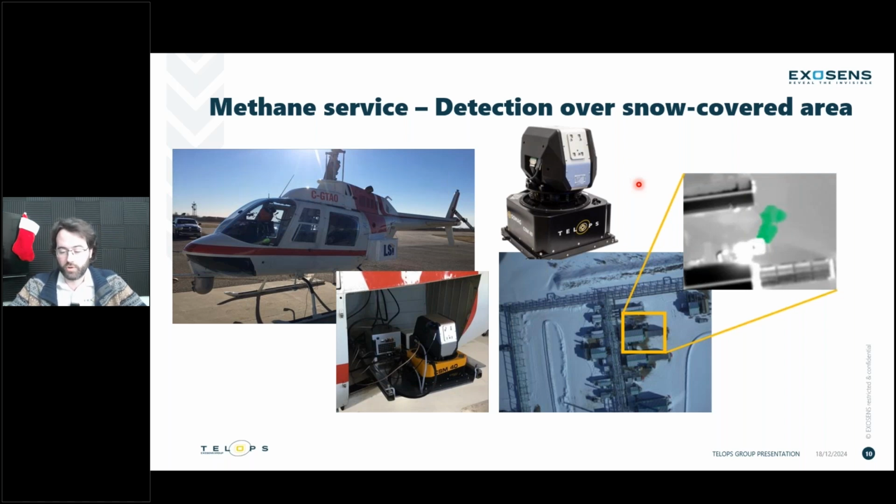And that's something that's great with the long wave system. As long as you have that thermal contrast that I mentioned before between your gas and your background, you'll be able to do some great detection. Compared to other systems that can have a harder time when you're not on perfectly level, flat ground, which is a darker, warmer background, our long wave hyperspectral system is able to do a very clear methane detection even on snow covered grounds. Really nice detection from a full testing measurement campaign that was done during winter in that snow-covered area.